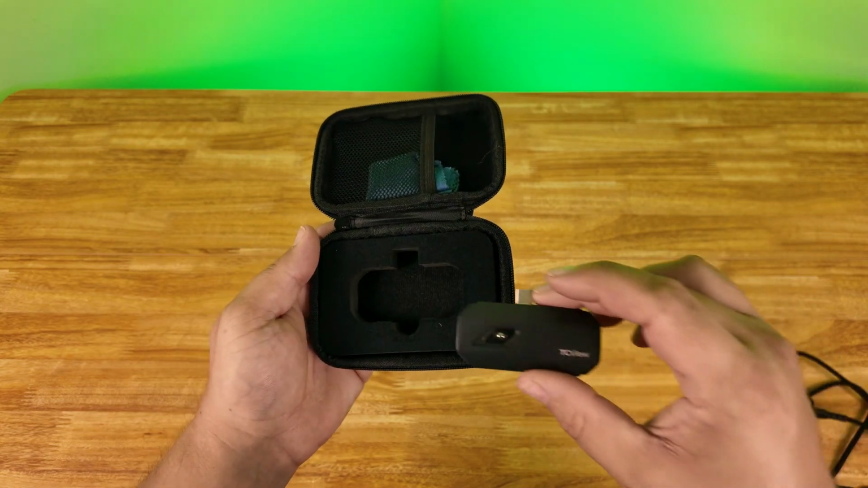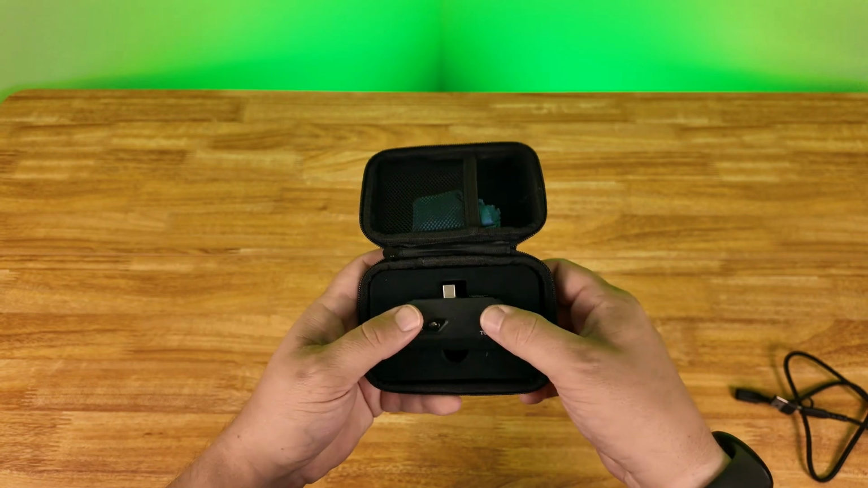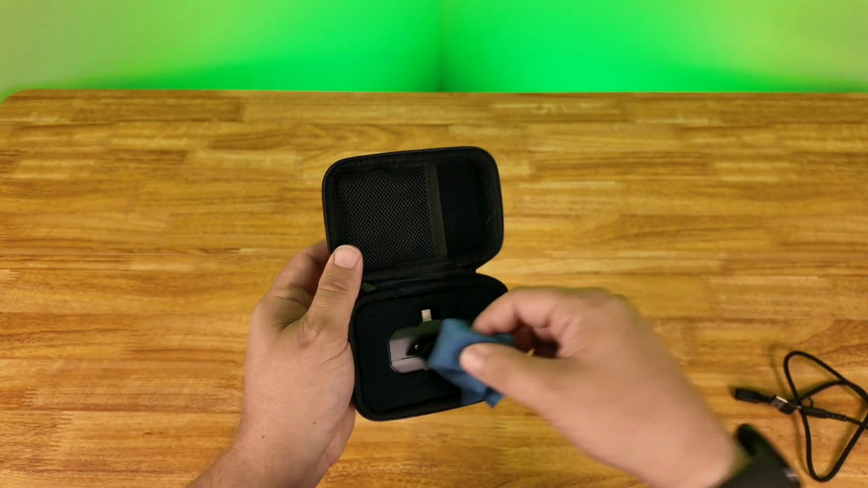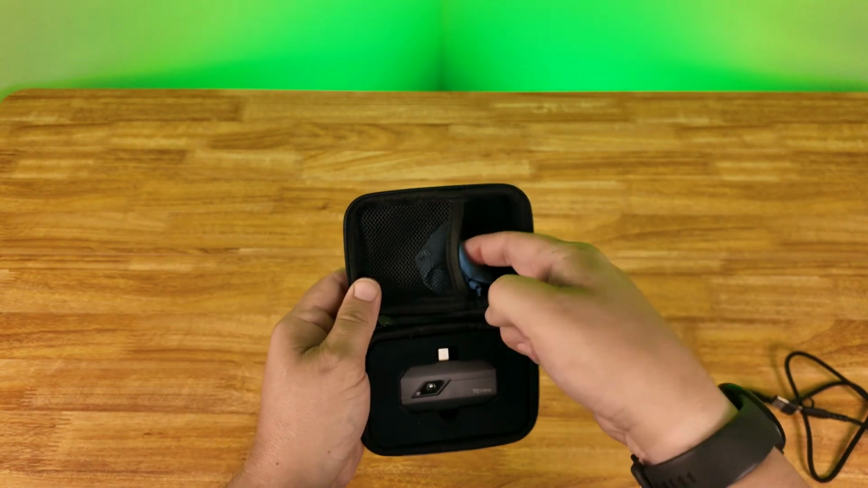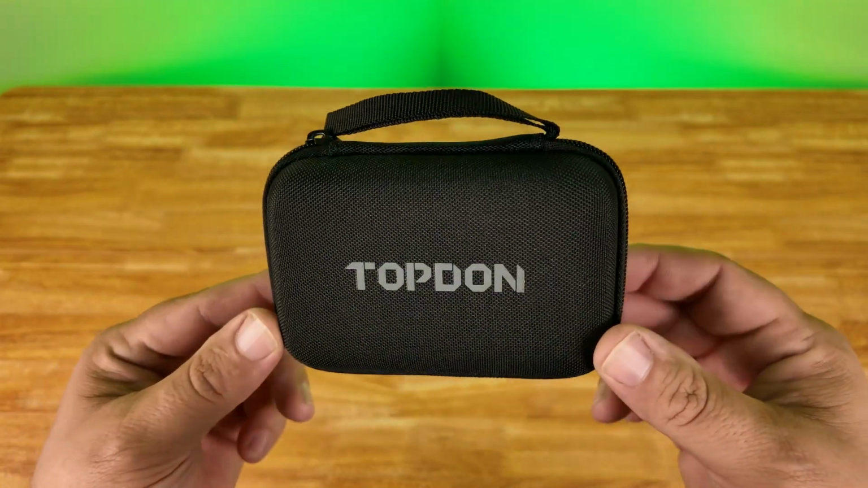It has a nice form-fit piece of material here. It's kind of soft to hold it into place, just like so. You also have a cleaning cloth in here. Obviously that's for the lens. Keep that lens clean. That'll give you the best thermal image. So let's get outside and try this thing out.